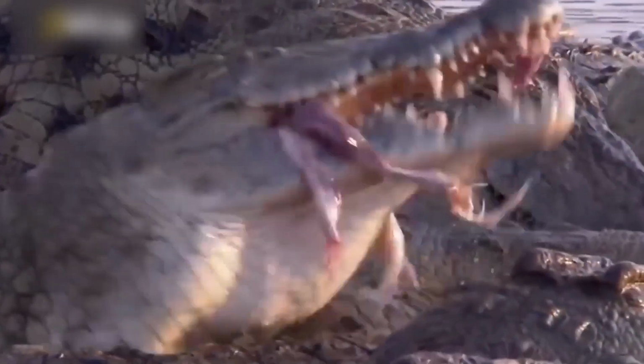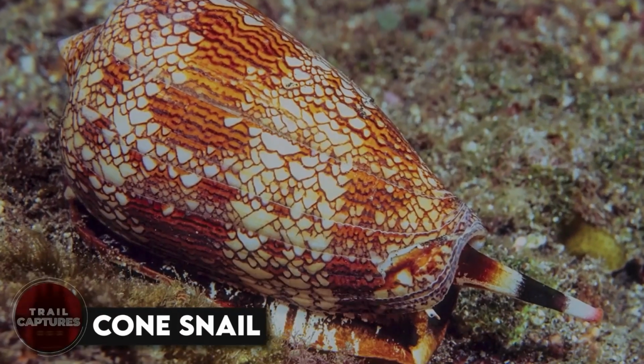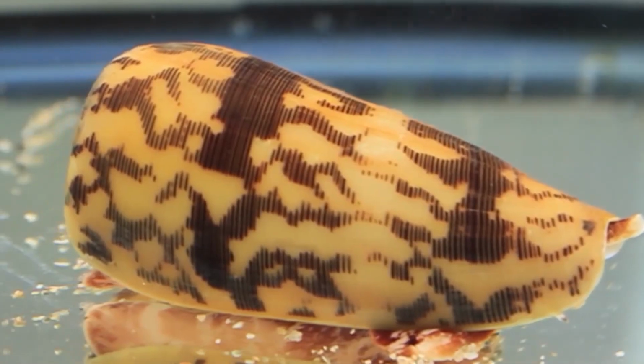So it's best to keep your distance. Stop! Cone snail. This is a little guy that you might not expect to be dangerous.